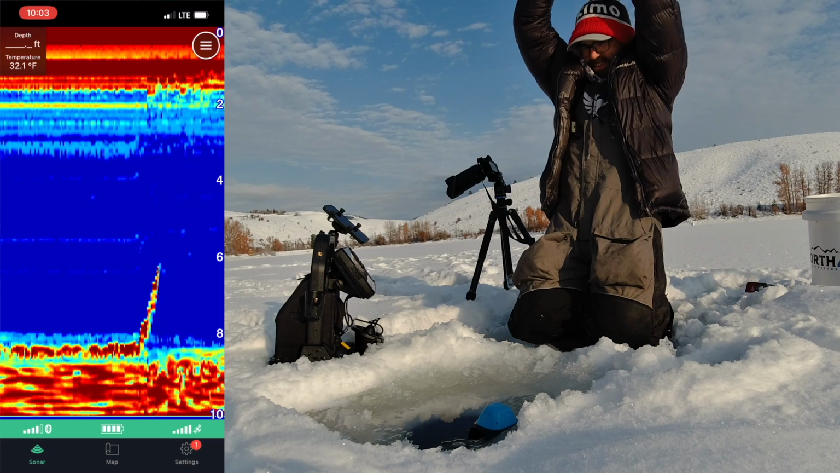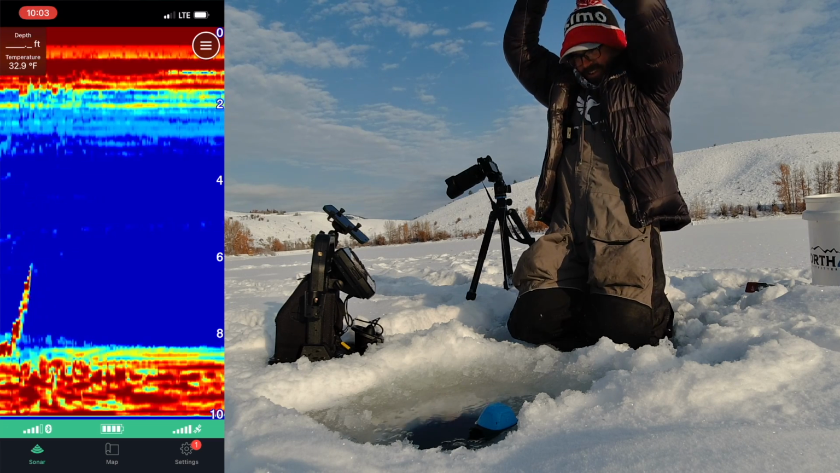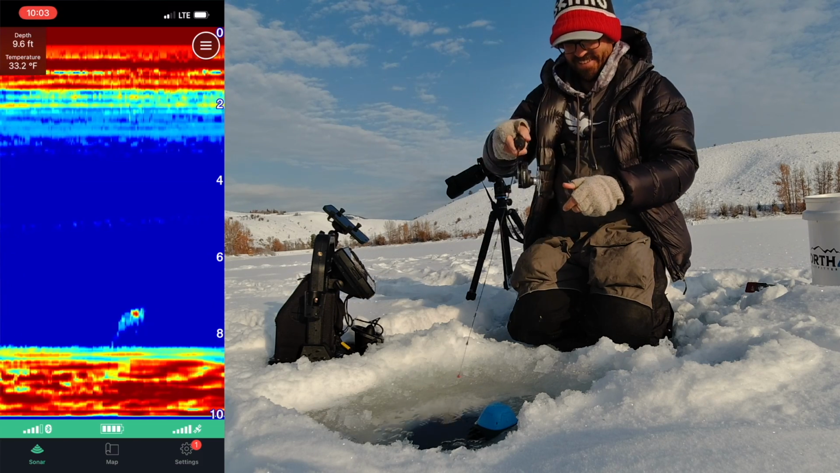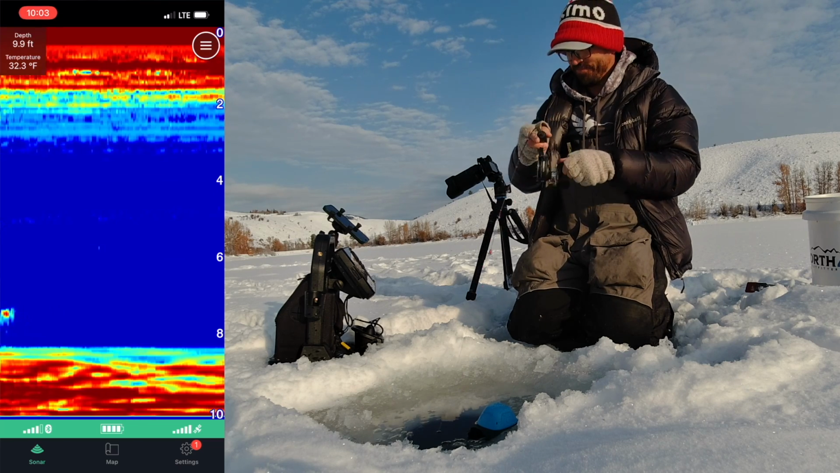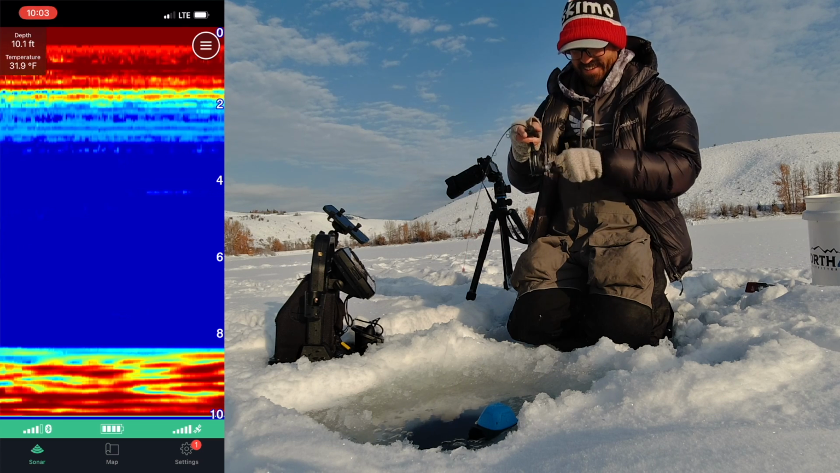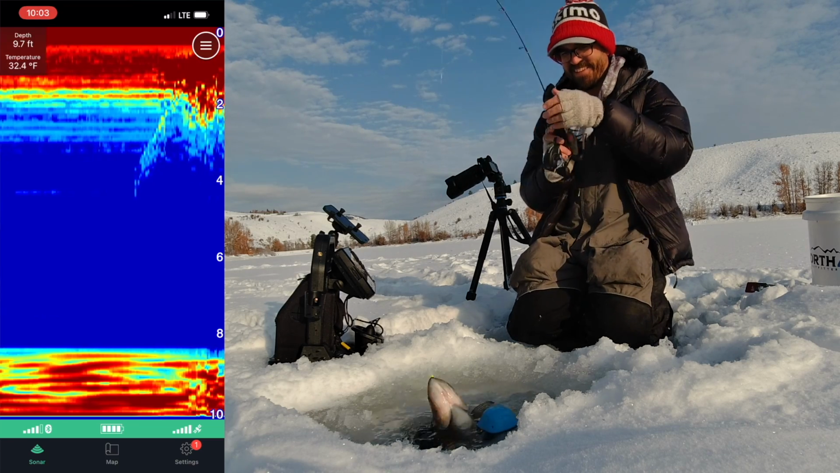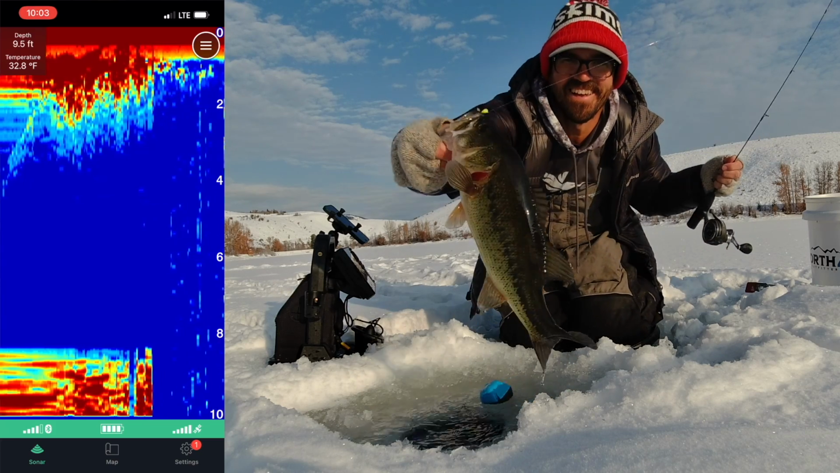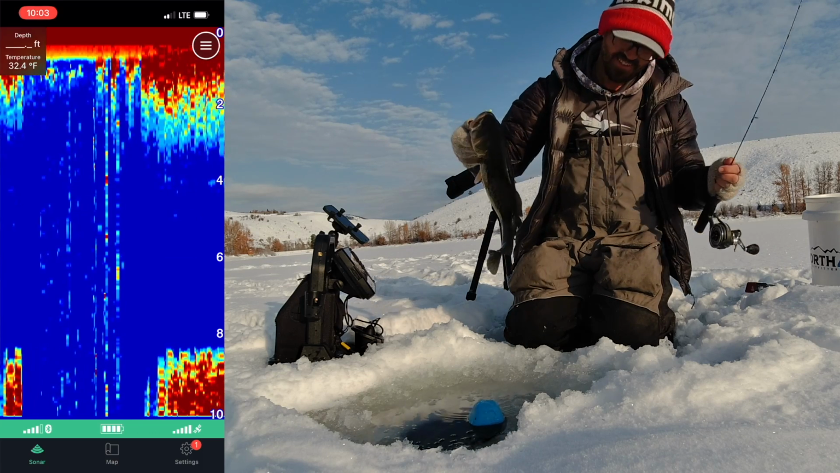Oh geez, I think that was a bass, judging by how big that thing was. Or is it a big trout? I guess we'll find out here. Came in and looked at it forever. What do we got here? Oh yeah, that's a big bass. That's what I figured it was. That's funny. There you go. That's awesome. What a cool way to end today's trip out in the water.